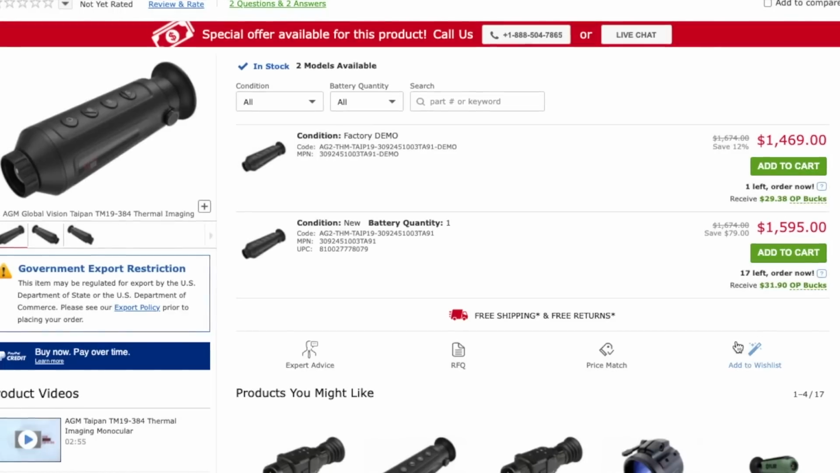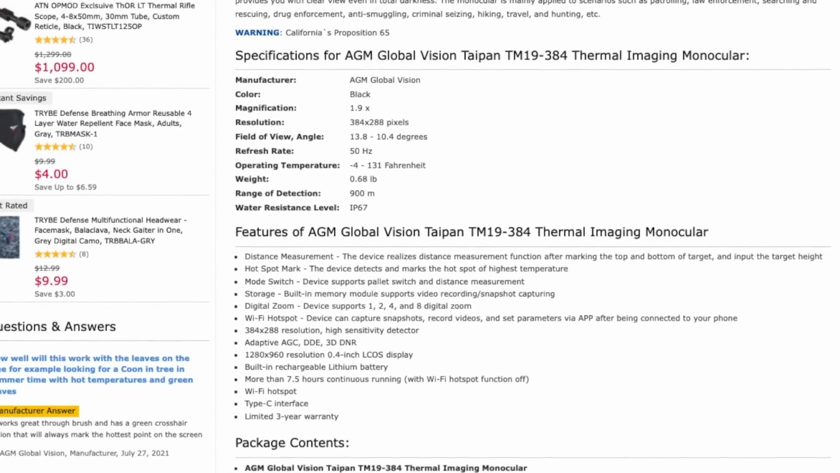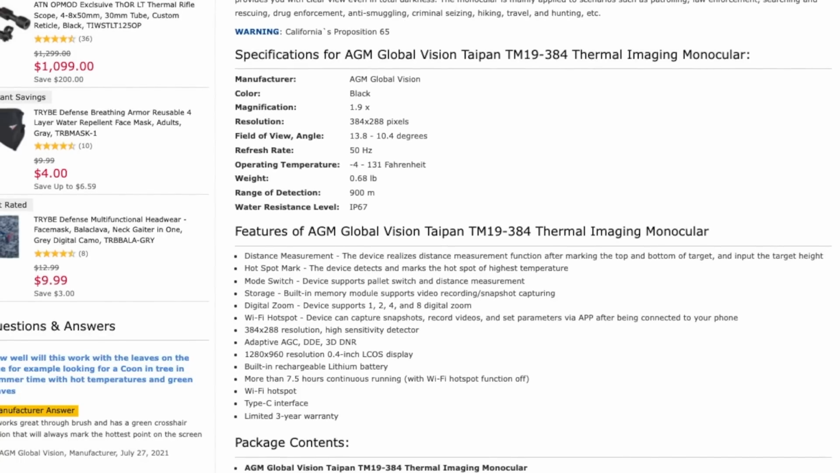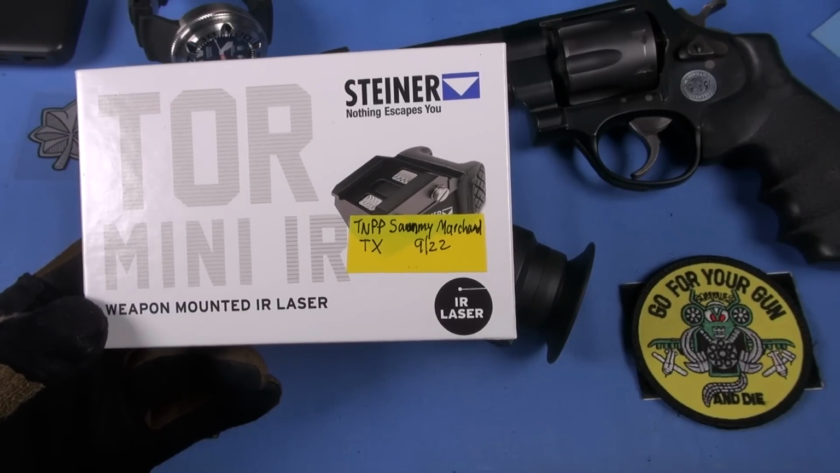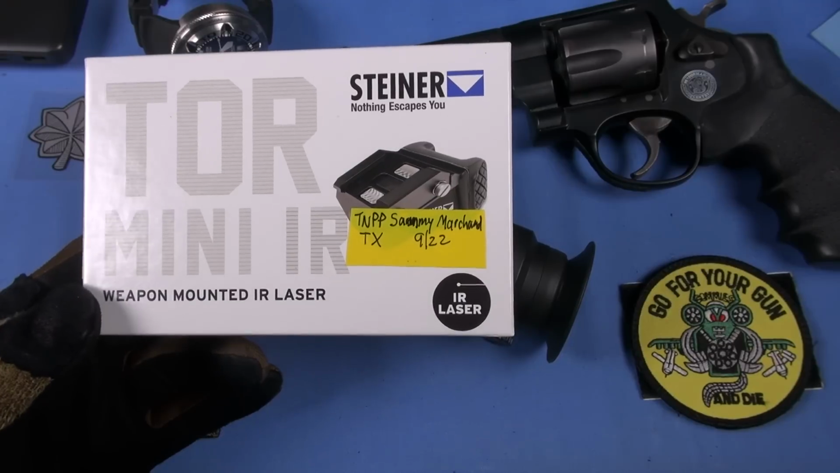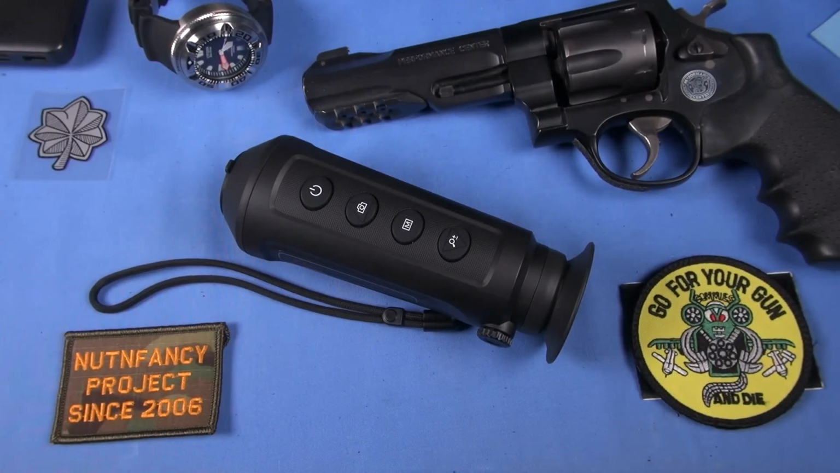I do have this from long-term elite TMP donor Sammy Marchand in Texas. He just sent me this. So I'm just starting my testing on this. Sammy, it's probably going to be a couple weeks before I put it on a gun. But this is just an IR laser, so I'm going to be using it in conjunction with some other stuff that I've reviewed.